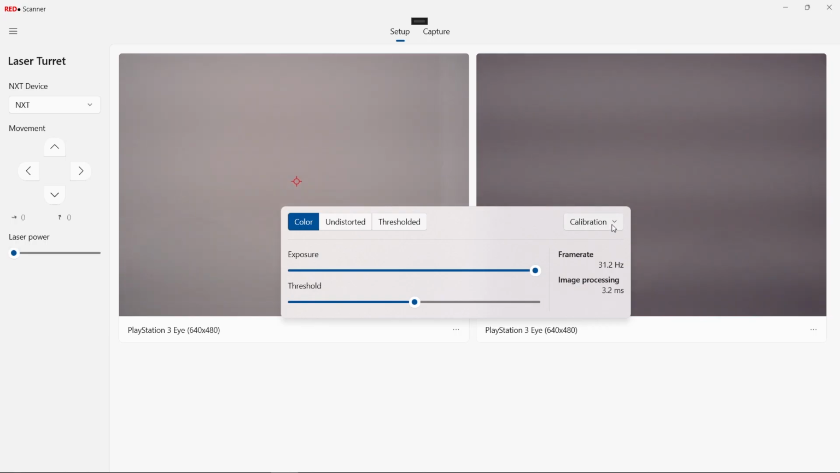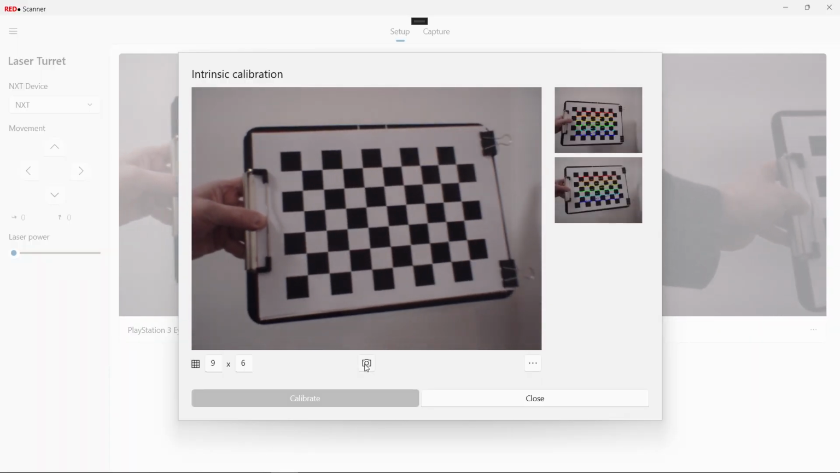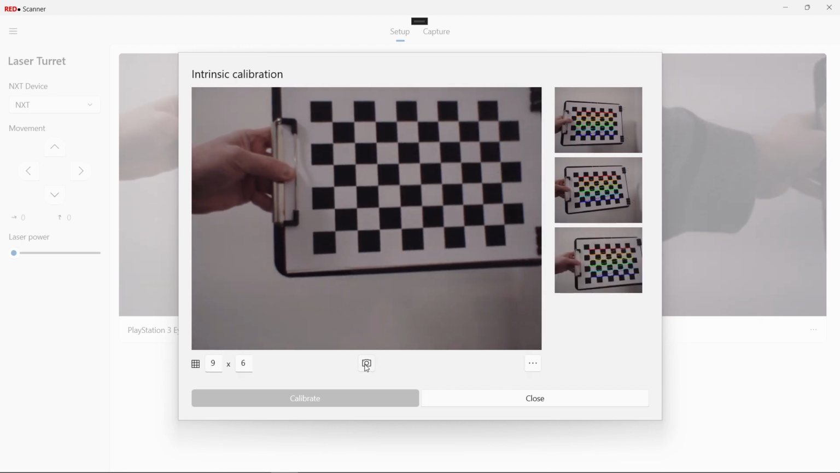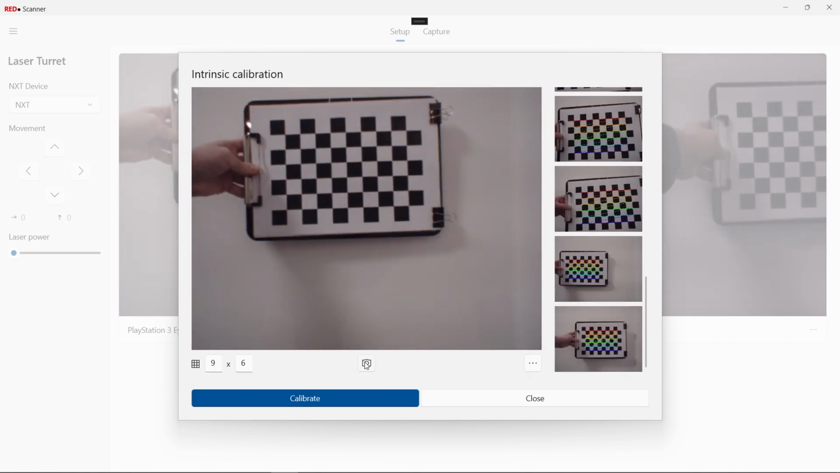Before I can scan the floor, I need to calibrate the cameras. The first step is intrinsic calibration. I place the cameras on a desk for easier access. The aim of this calibration is to find out the internal camera parameters like the focal length and distortion. I'm using the built-in OpenCV method, where a checkerboard pattern is shown from different views, and after I have enough samples, the intrinsic parameters can be calculated.